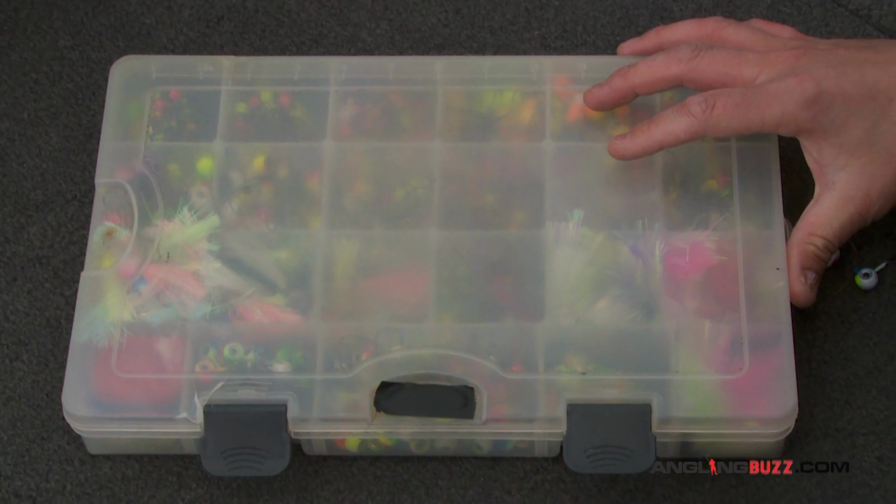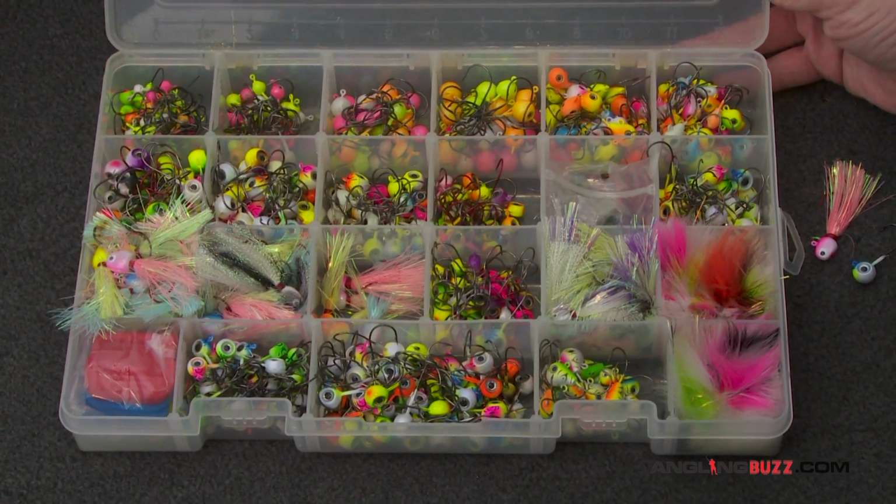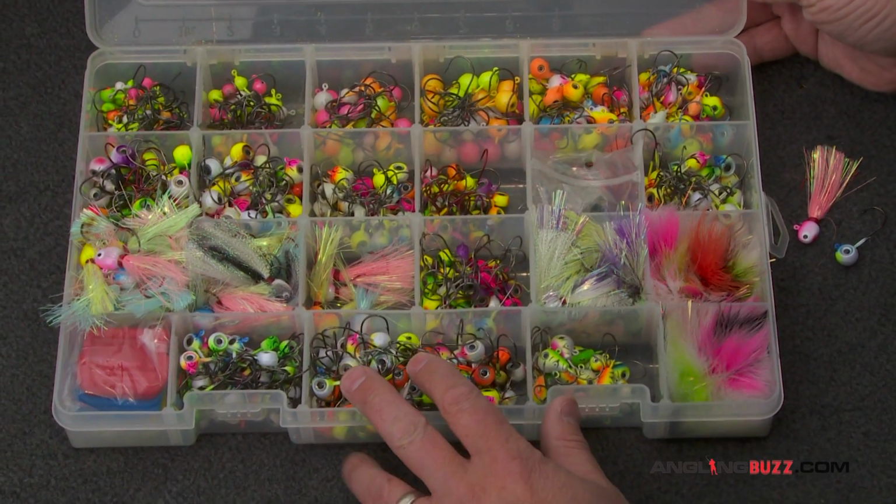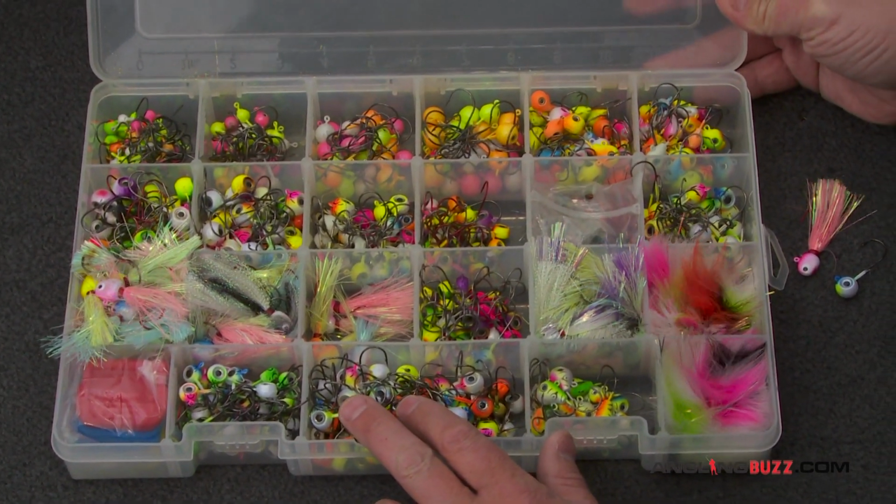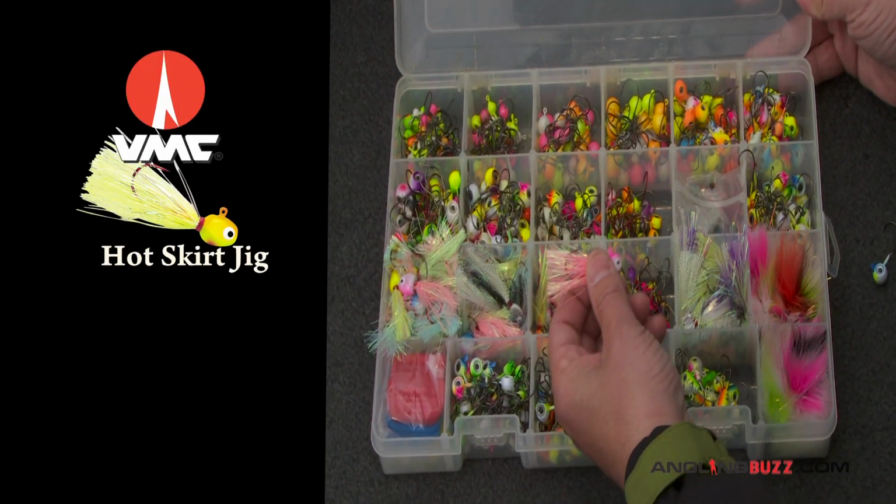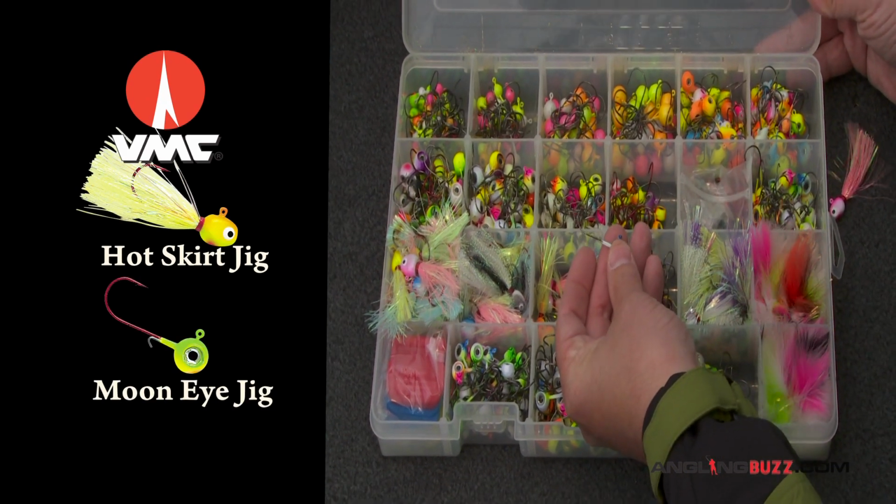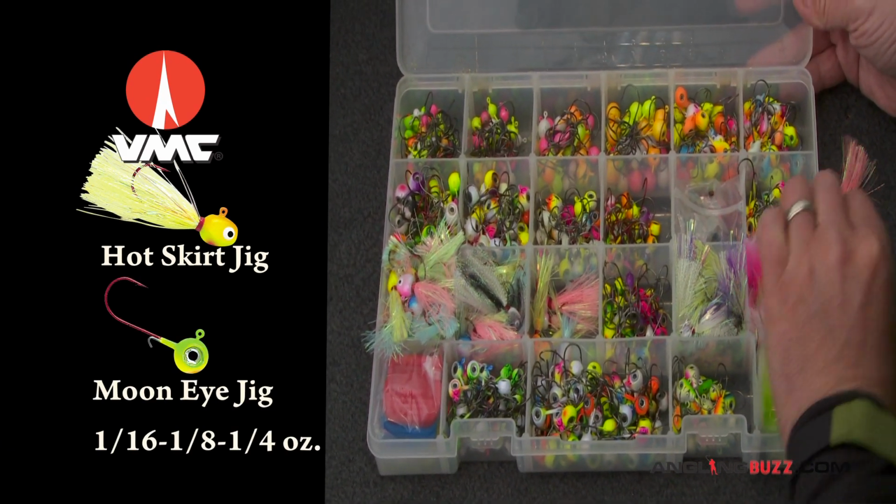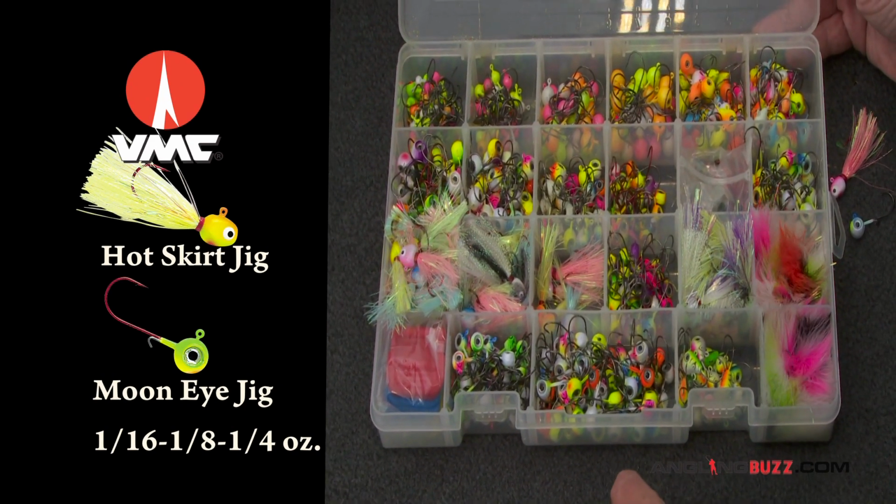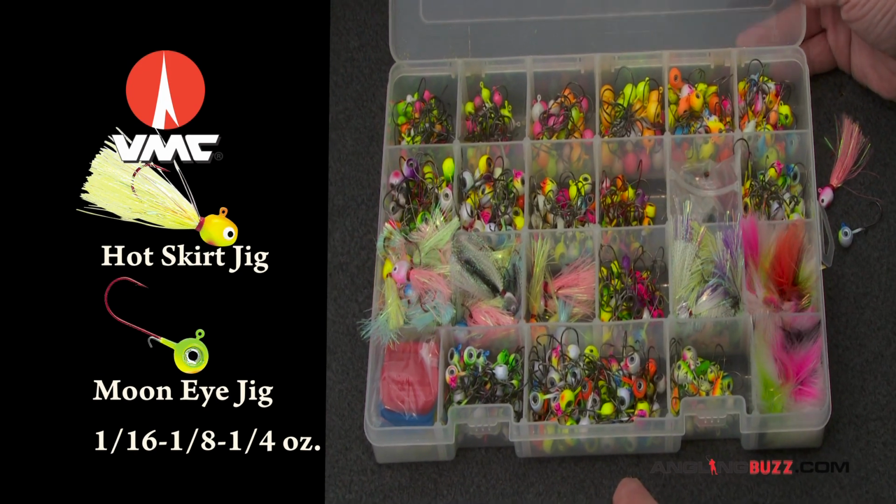Let's take a peek into Al's jig box. Ta-da! You thought it would be something special, didn't you? Well, when you're fishing in the spring like this, there's one bait that'll get it done, and that's the jig. Today, we're using the VMC Hot Skirt jig. That's always a go-to. And the VMC Moon Eye jig. And the size of the jig you want to be using or focusing on is a 1/16 ounce, a 1/8 ounce, and a 1/4 ounce, and you'll be covered.